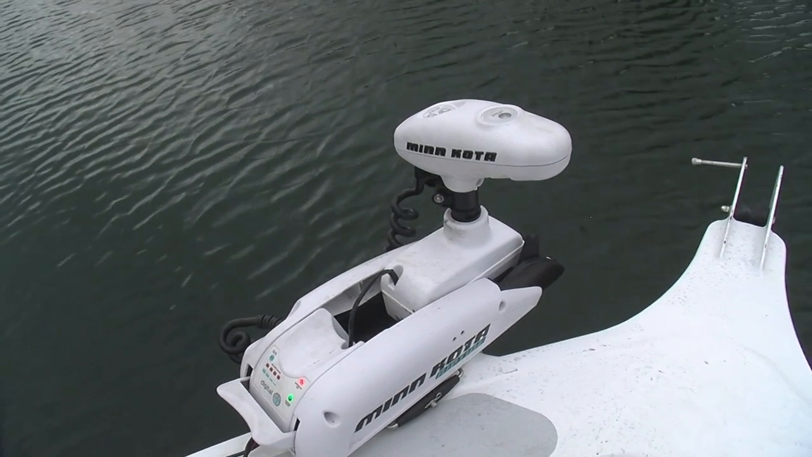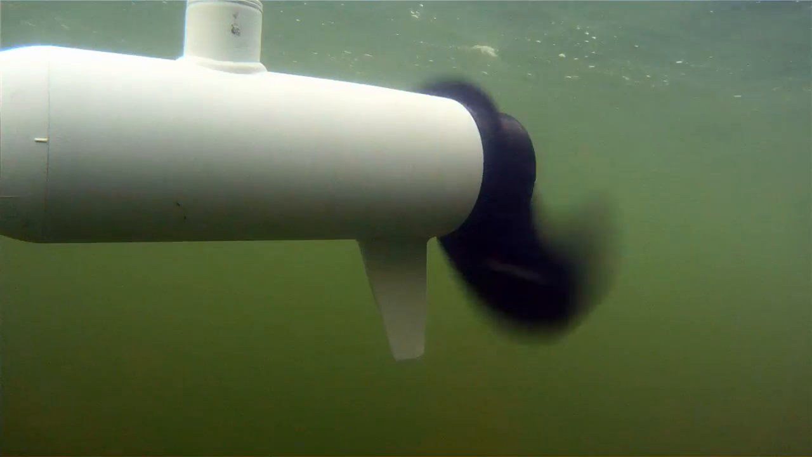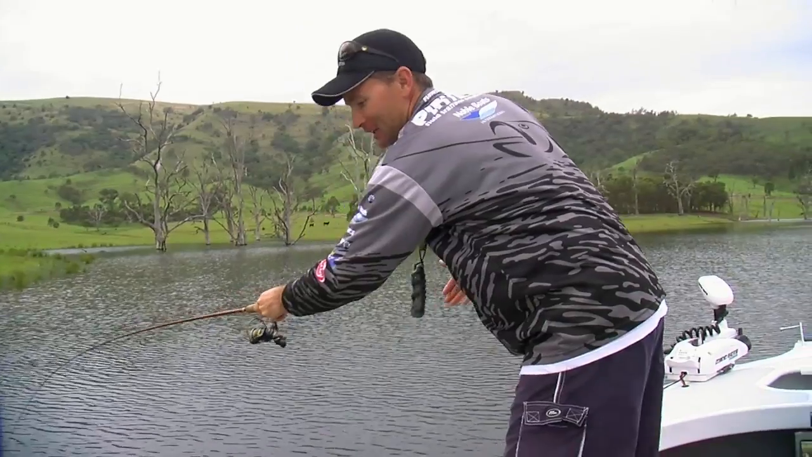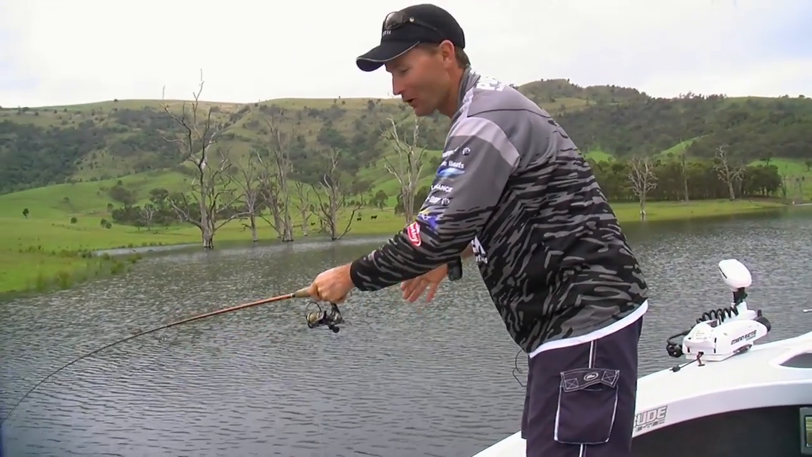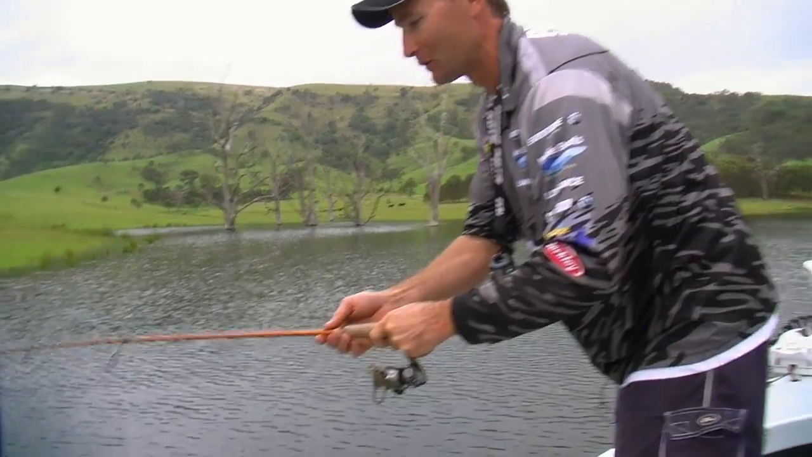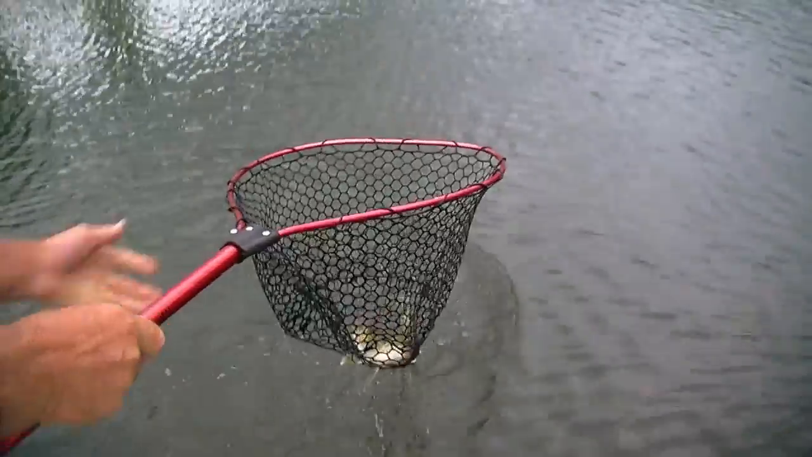Oh, this is great fun. The Minn Kota is perfect for this. It's really, really quiet here this afternoon. The only noise is Barney and I hooking up, and you got him on? Yeah, we got him on. He's quite an aggressive little fish, that one. There he is in the net.